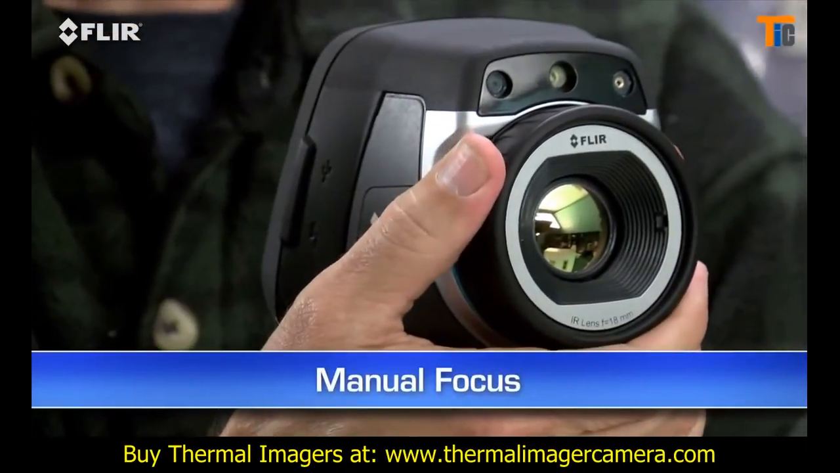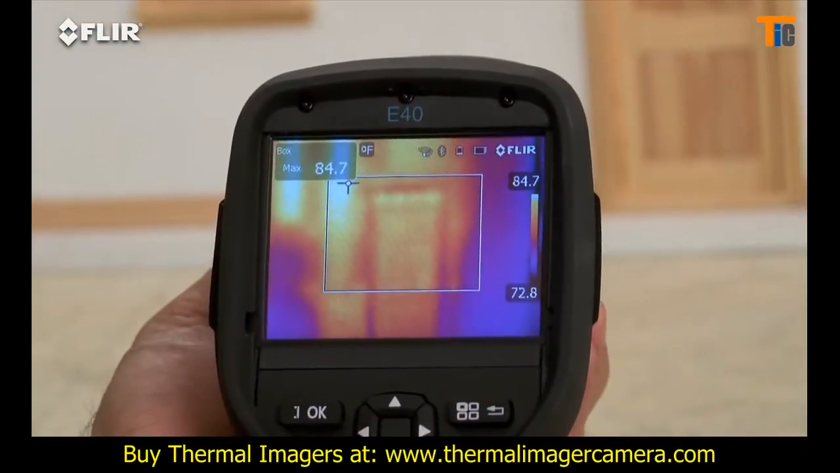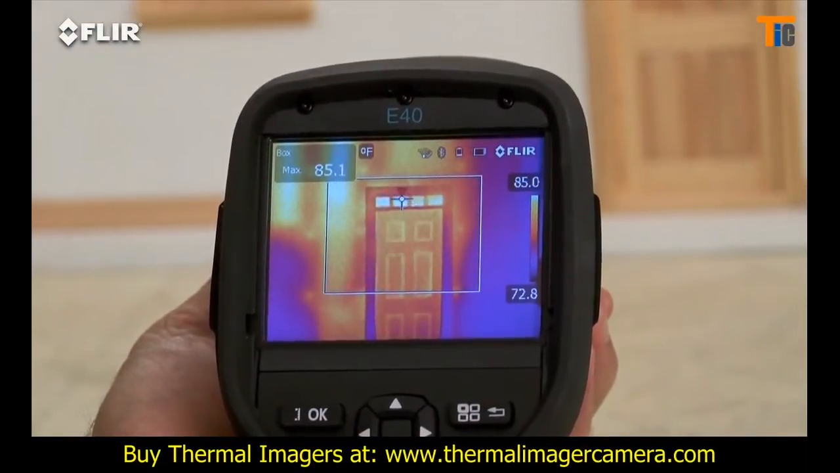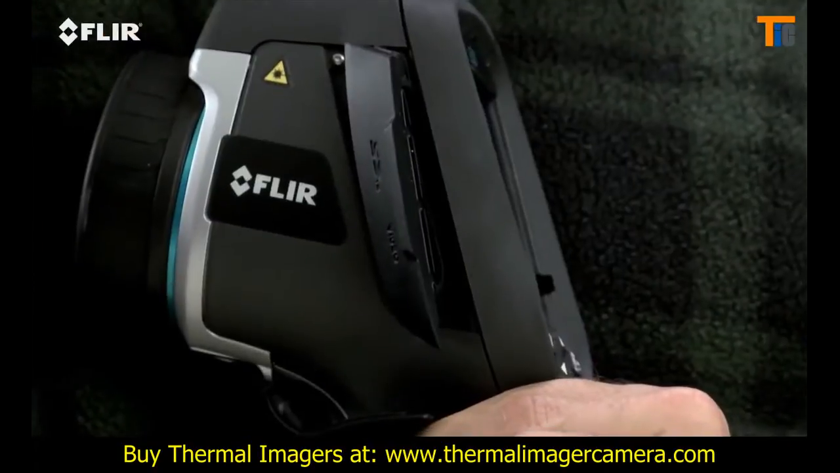Manual focus is another thing that's different about the E-Series. This gives you full control to make sure your images are razor sharp. And that's essential for the most accurate readings. E-Series has interchangeable lenses too. And here's a big plus.